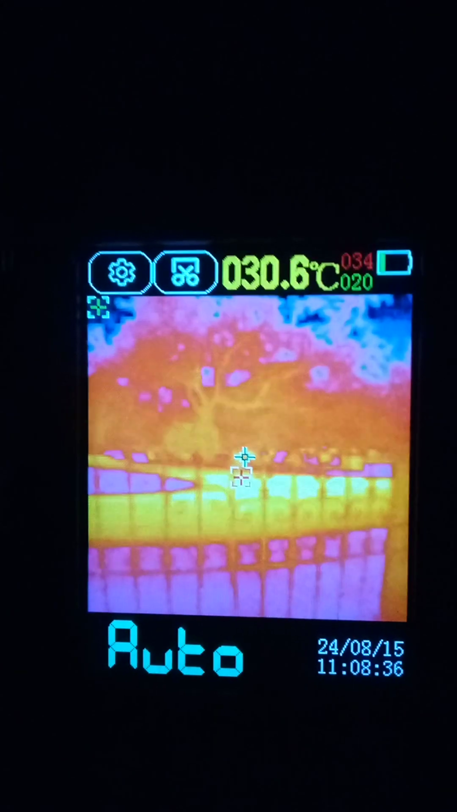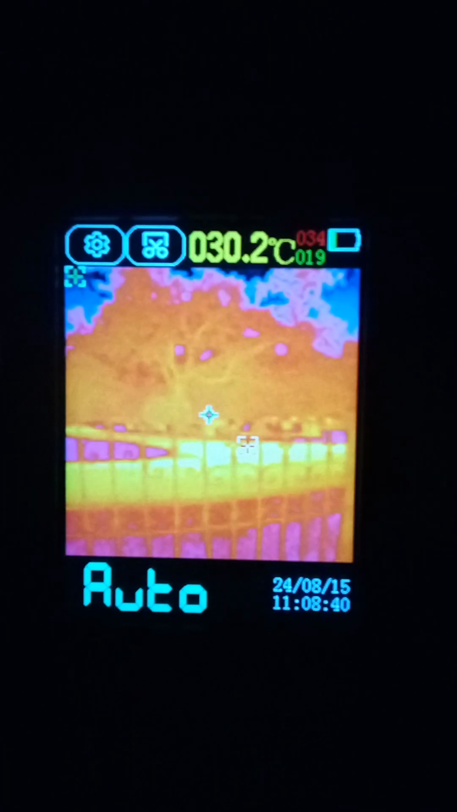But I bought this very nice thermal cam. It's called Abestop, ABESTOP. 140 bucks on Amazon. I love it.